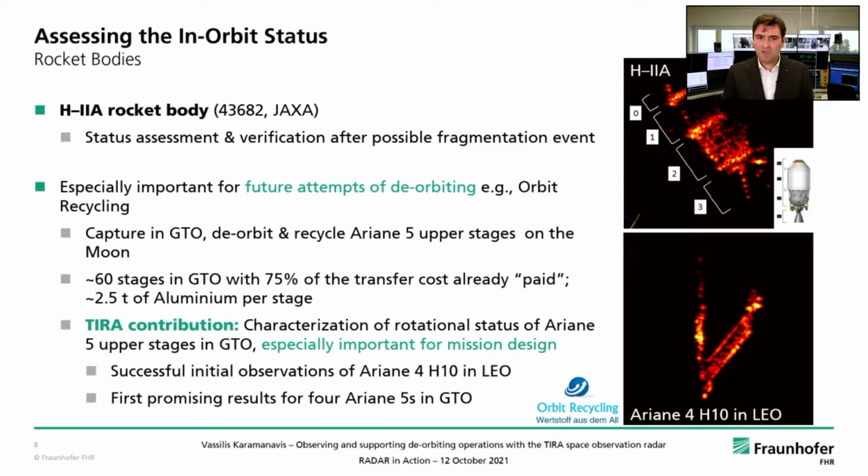Just a little bit of a back-of-the-envelope calculation here. Right now there exist a bit more than 60 such stages in geotransfer orbit, where one has 75% of the transfer cost already paid. Each one of them carries 2.5 tons of aluminium, so one can see that this is actually a good business case for the future space economy.